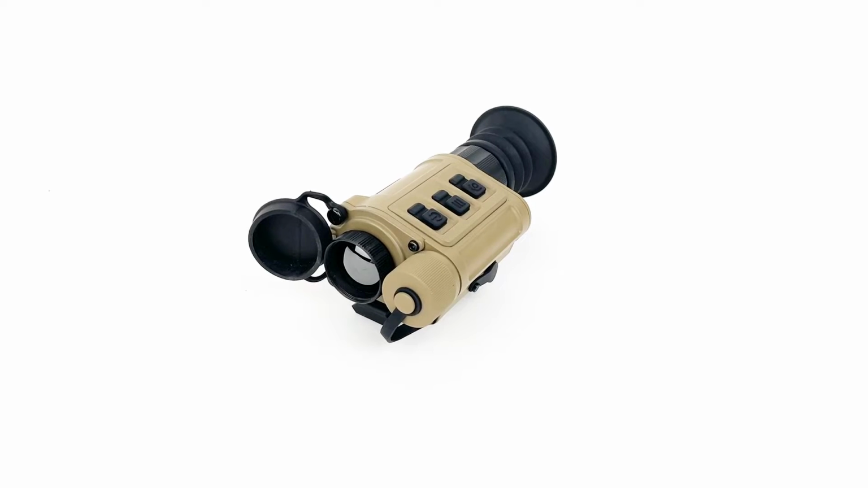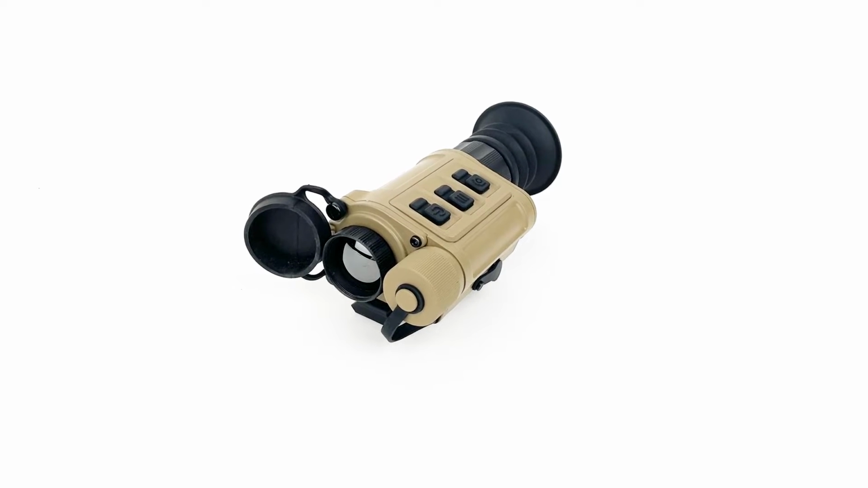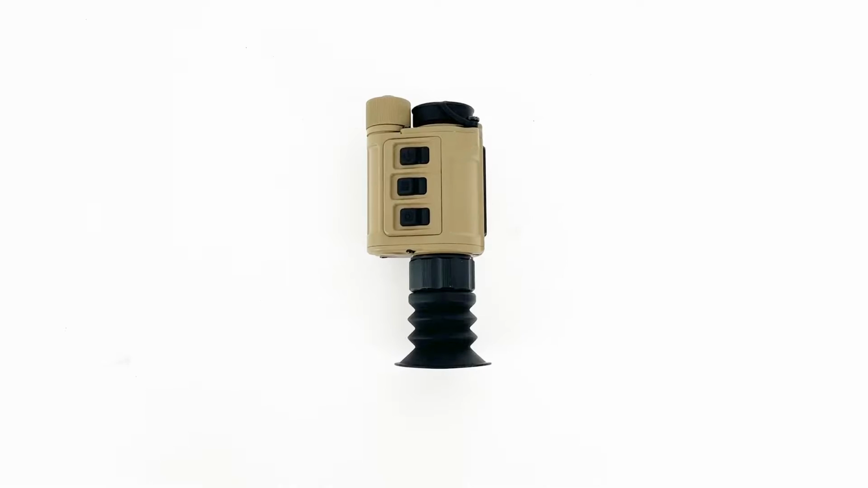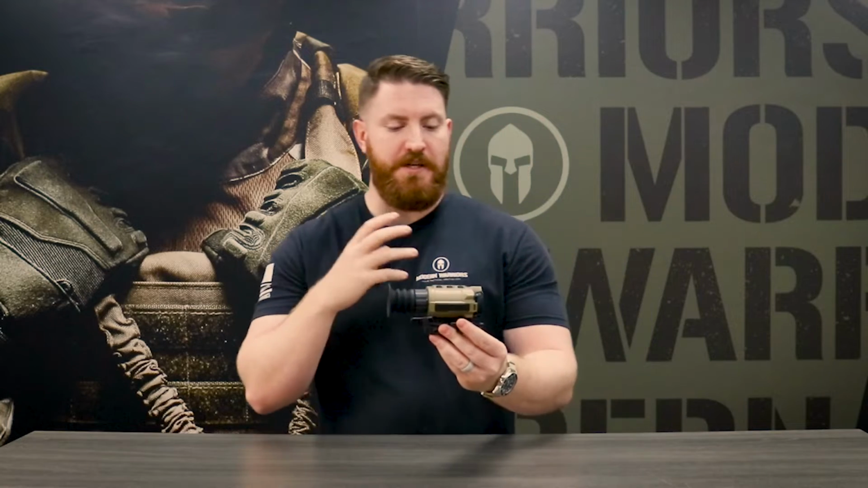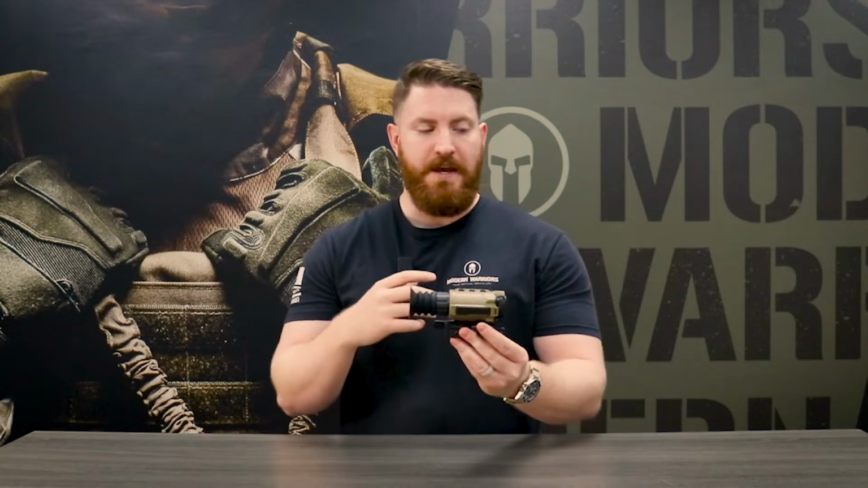Now, as mentioned before, we wanted to take a few minutes to discuss the Ricoh Micro clip-on thermal device and explain why it is such a useful piece of equipment that you may want to consider having in your kit. What makes it such a neat piece of equipment is that it is a very versatile tool.